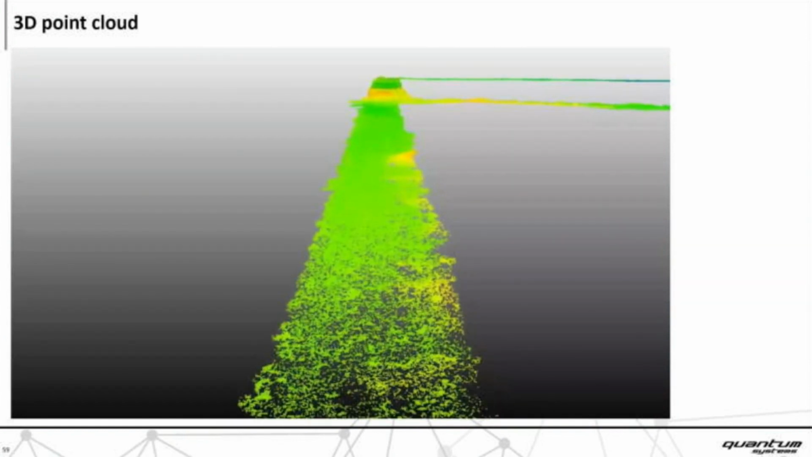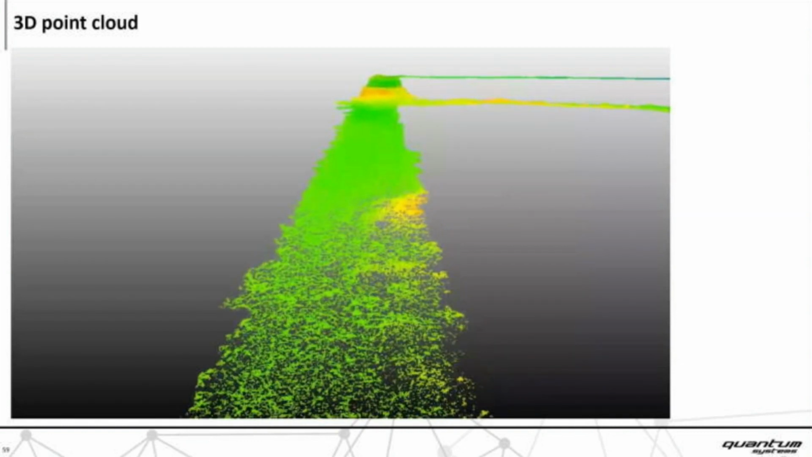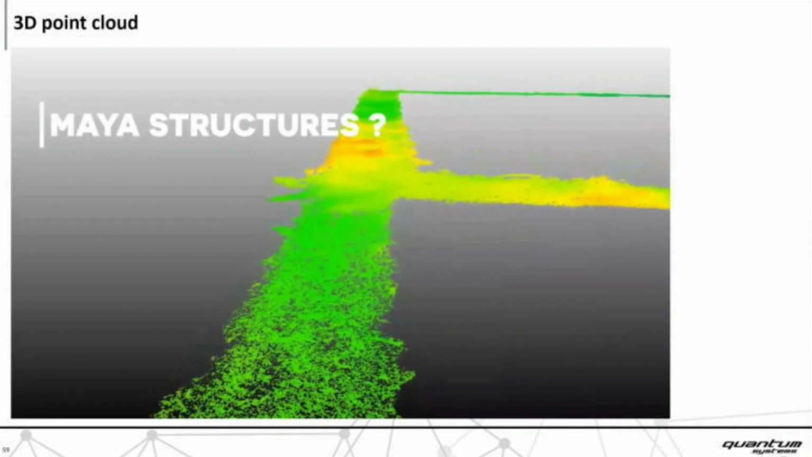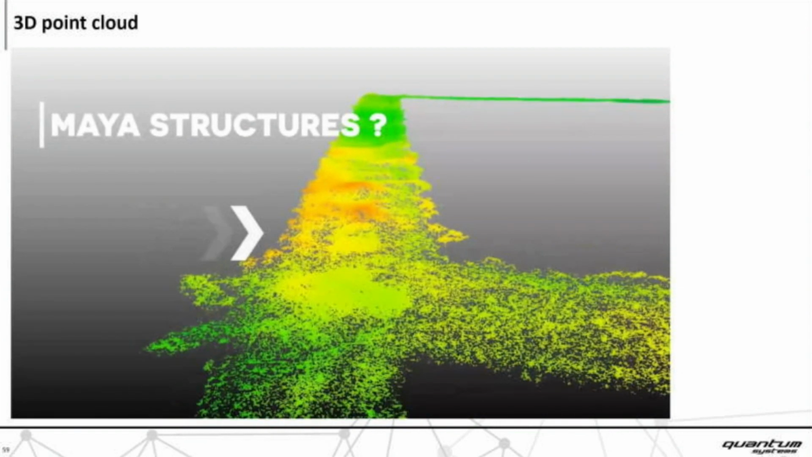Now we will look at the DTM and then at the relief shade. And here we can really see what we can find in the jungle. There are some structures here.